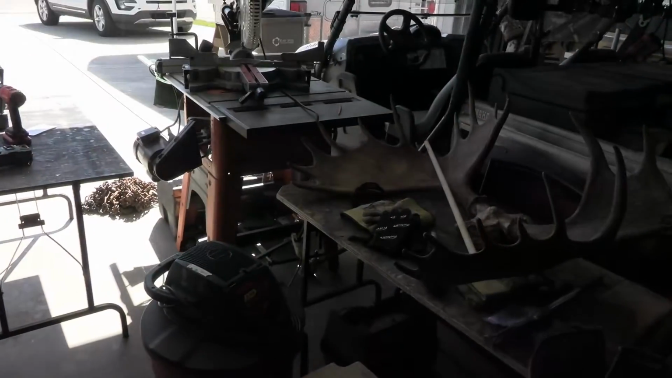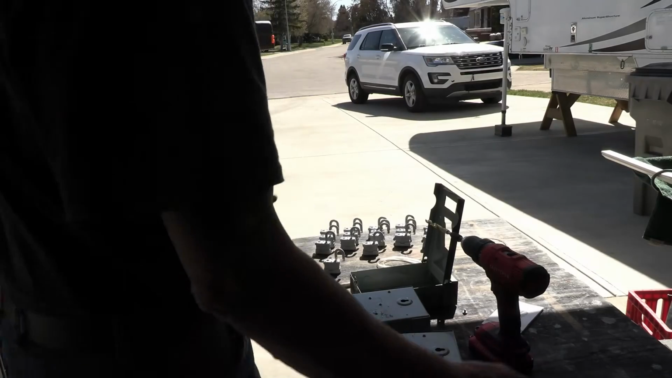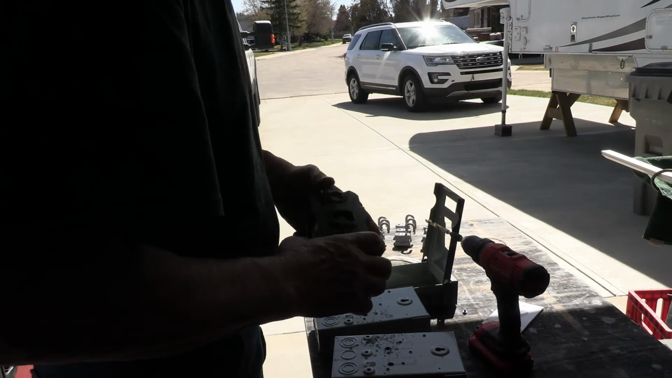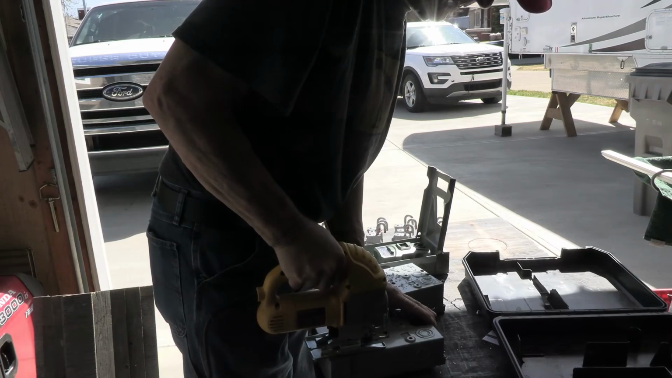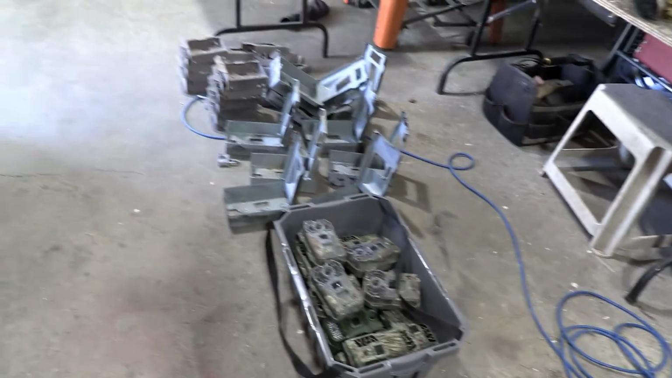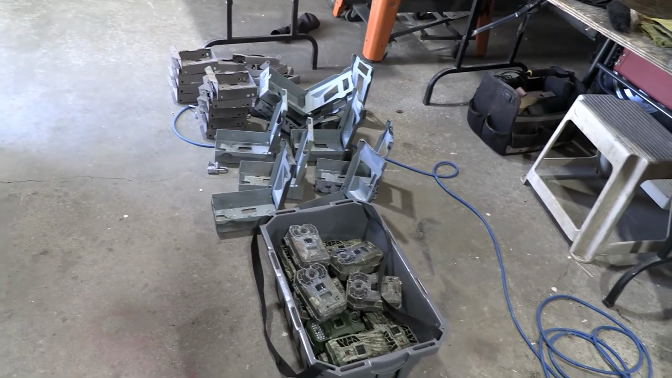I am going to call today the beginning of my 2025 hunting season. I bought myself some of these Tasco cameras. These are great little cameras. They're branded as Primos, but they're a Tasco camera. Let's just burn through a quick review here of my trail cams and the way I go about them.